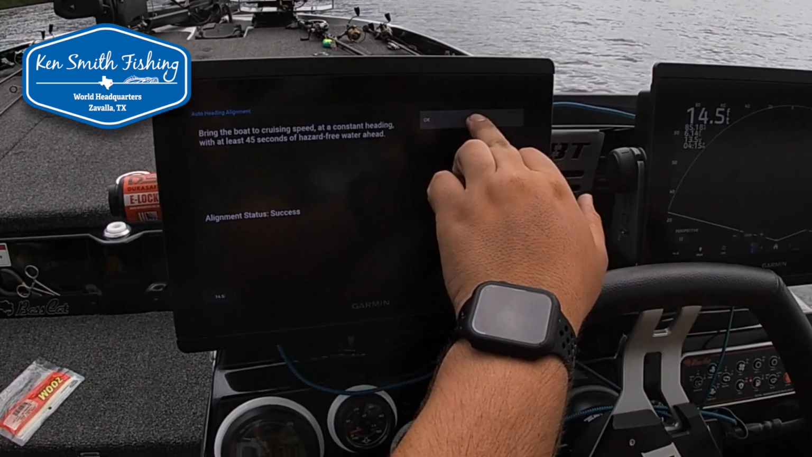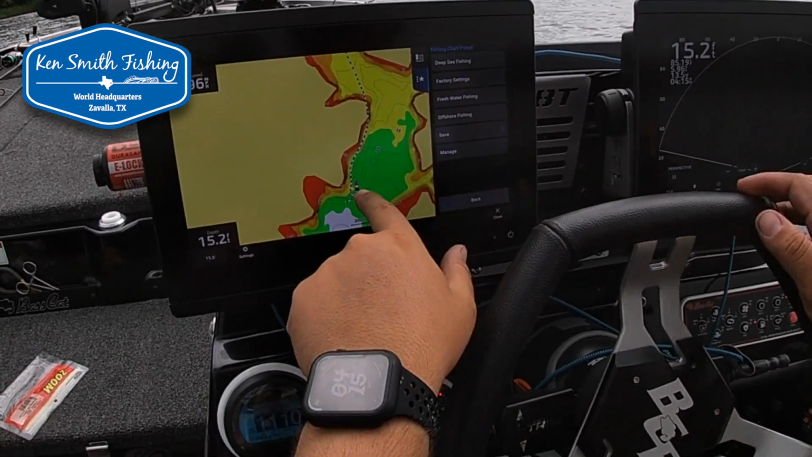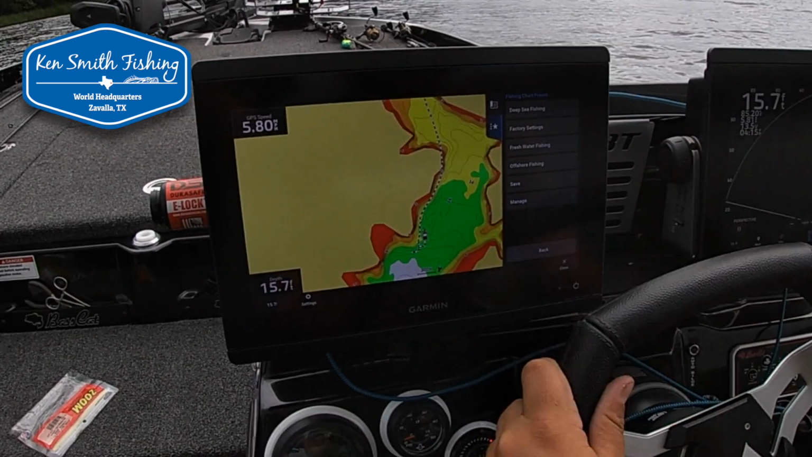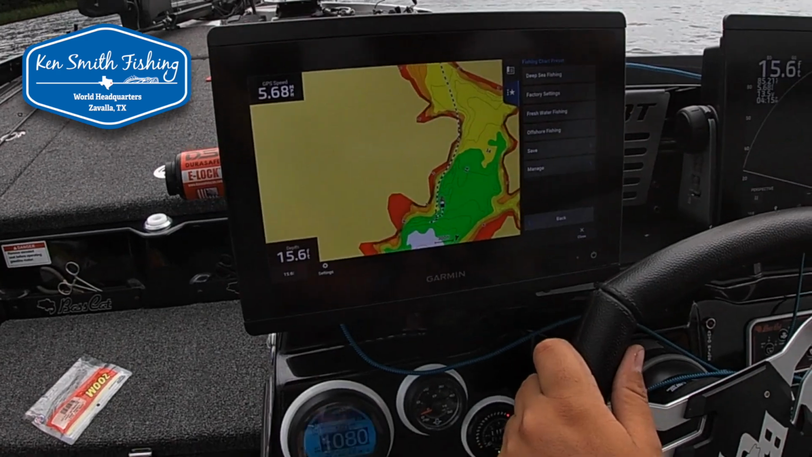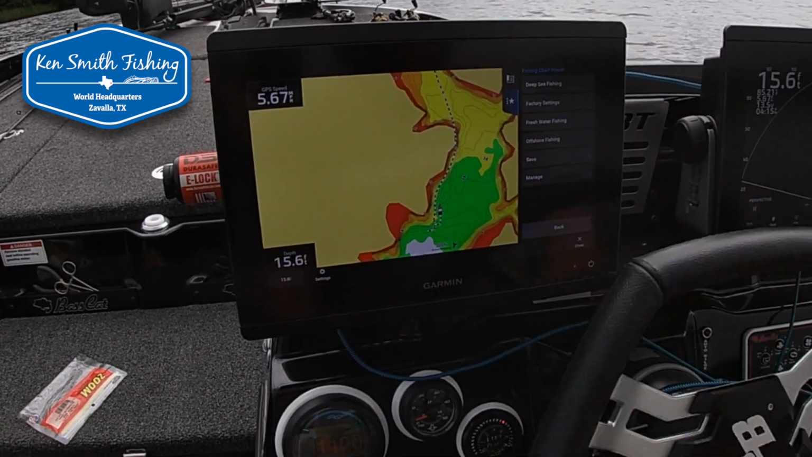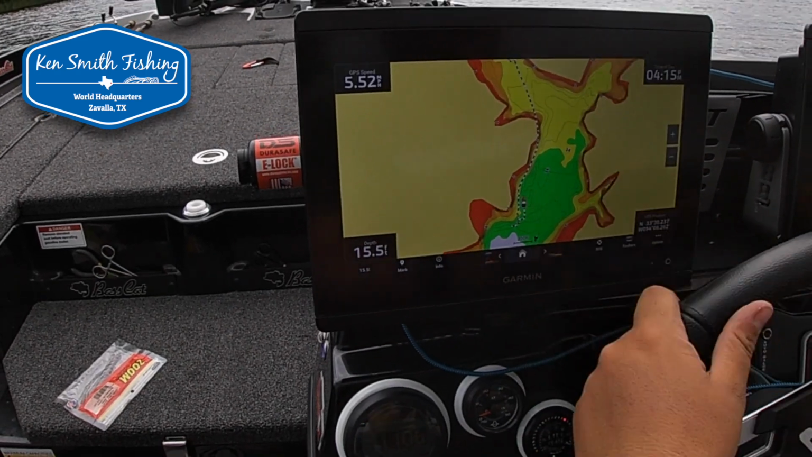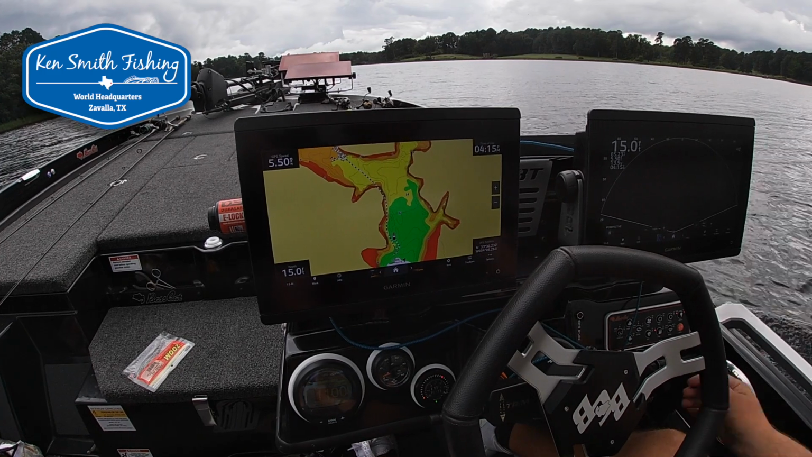And see, now we got success on that. So once we back out here, you see now we're going toward the bank over here right off of that little point, whereas before it had us pointing straight up over that way, which was over to that point right here. So now we've got that fixed, and as we move around, the boat's going to follow us. And so that just corrects that heading issue that it has every once in a while.